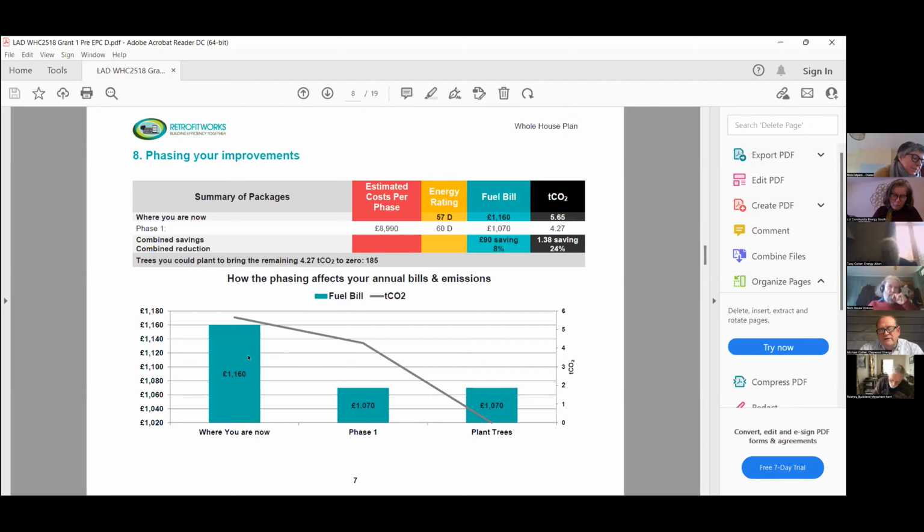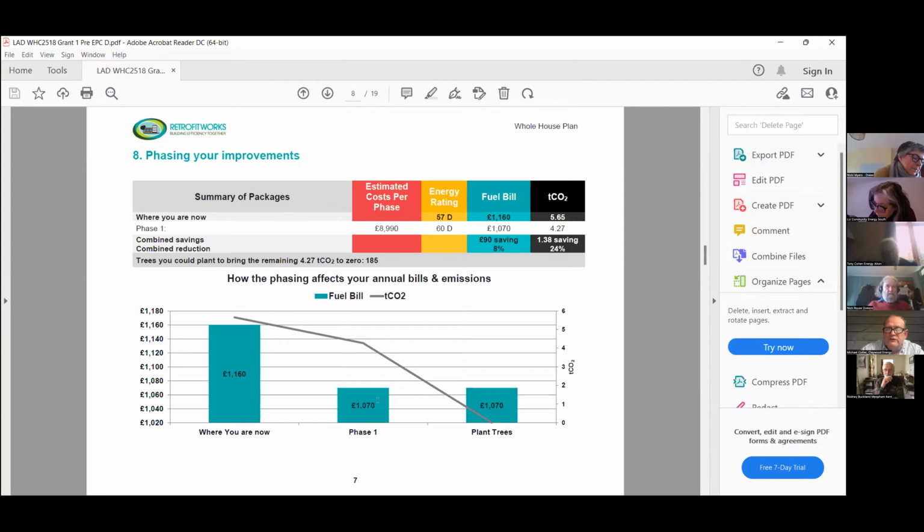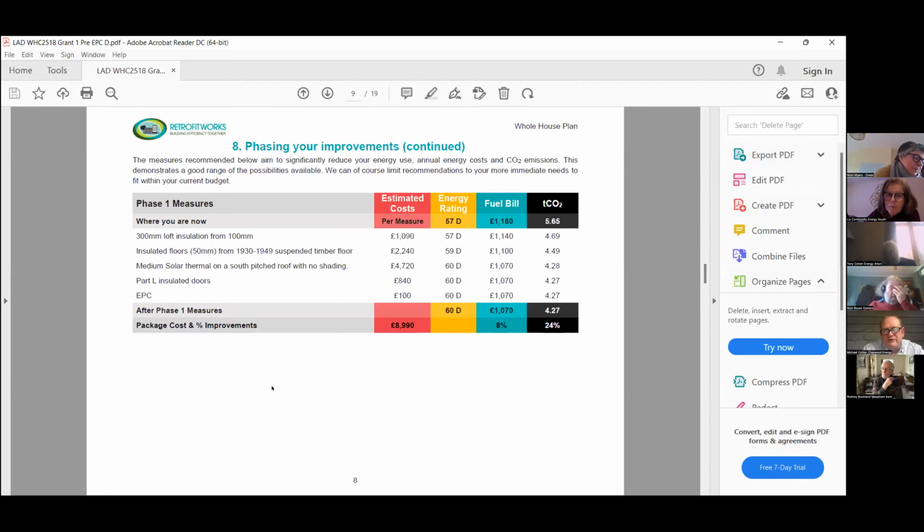What it will then do is go down into where you are now, and ideally get to zero. As the improvements go along, that will reduce. But even if you did everything you possibly could to the property in terms of retrofitting, you may still have a shortfall, and then it will start to say how you can offset that, whether by planting trees, in your property or elsewhere. But it would tell you how you get from there.